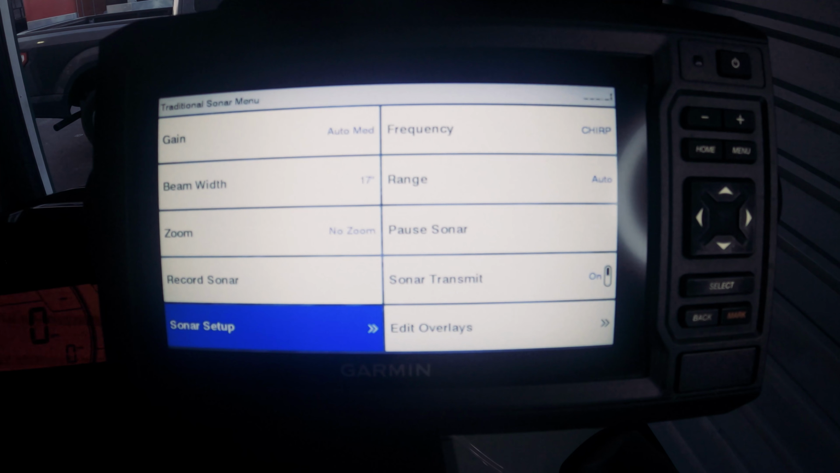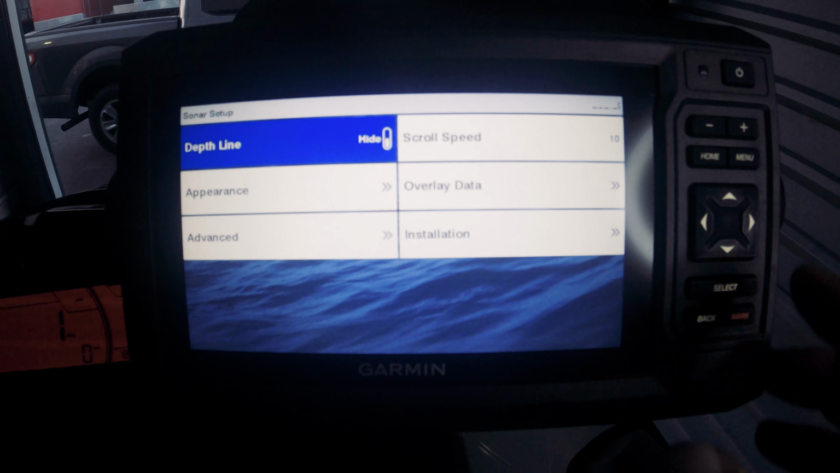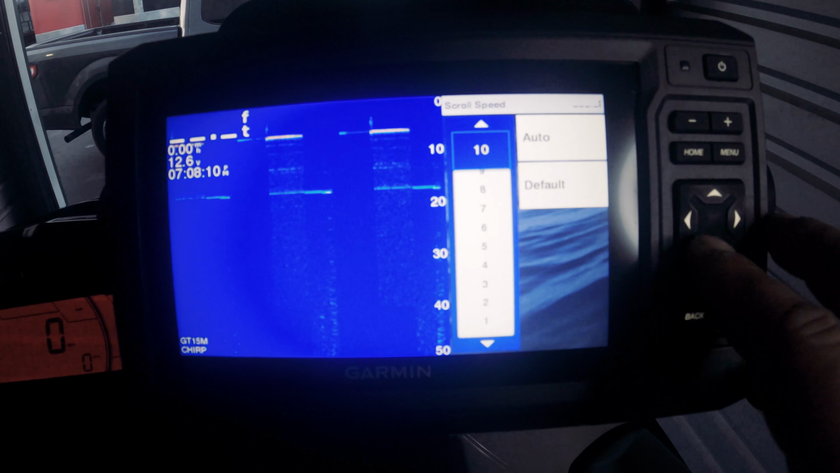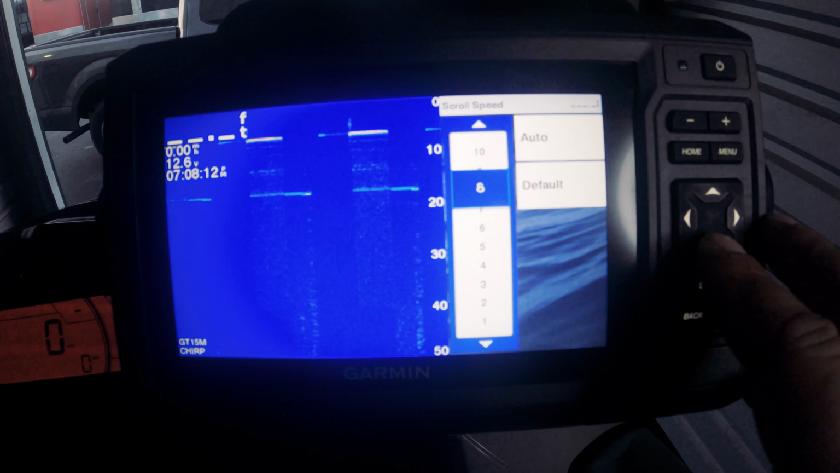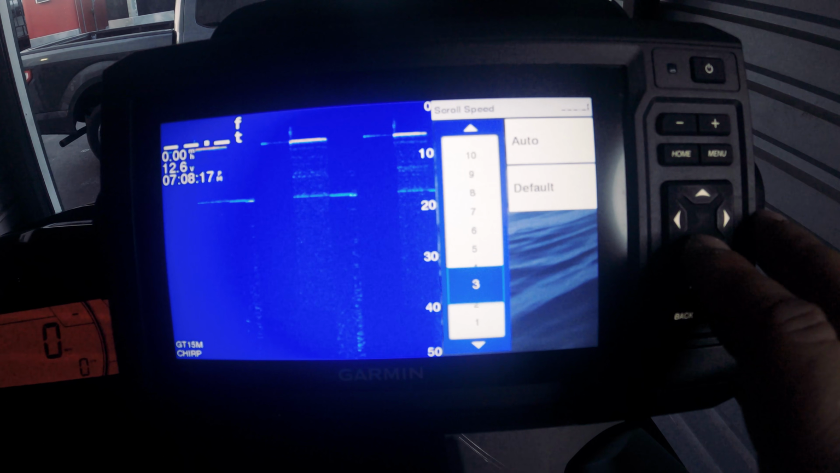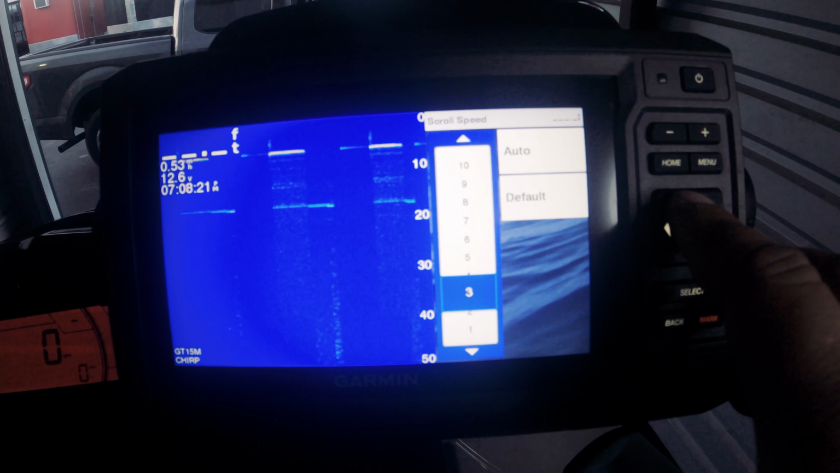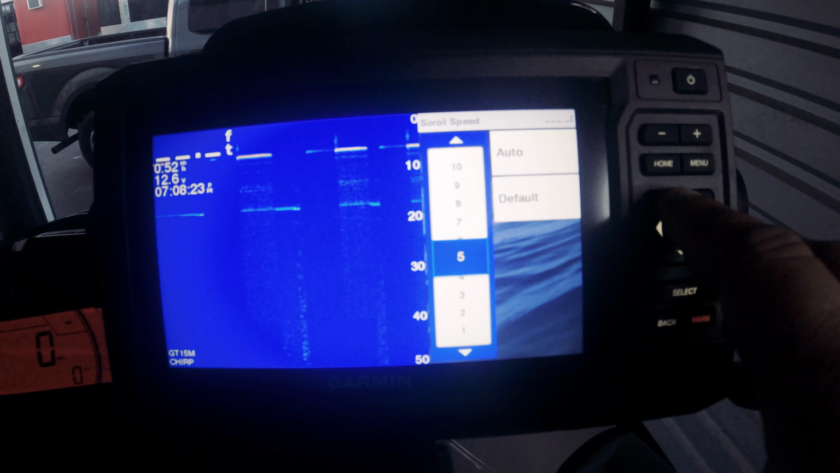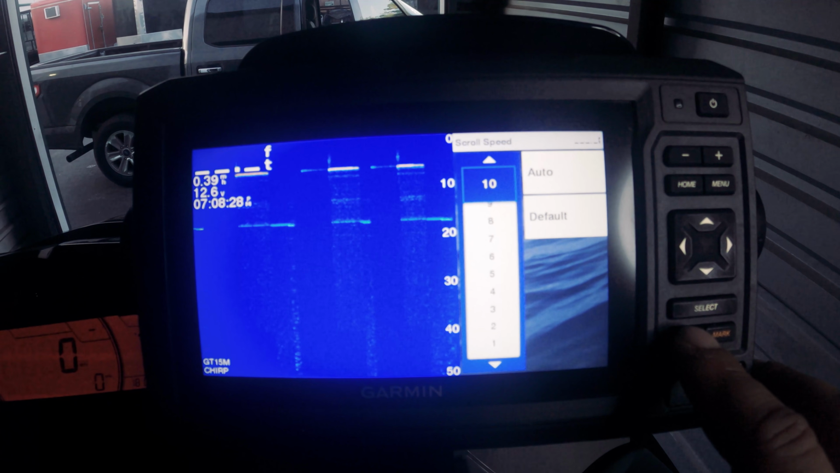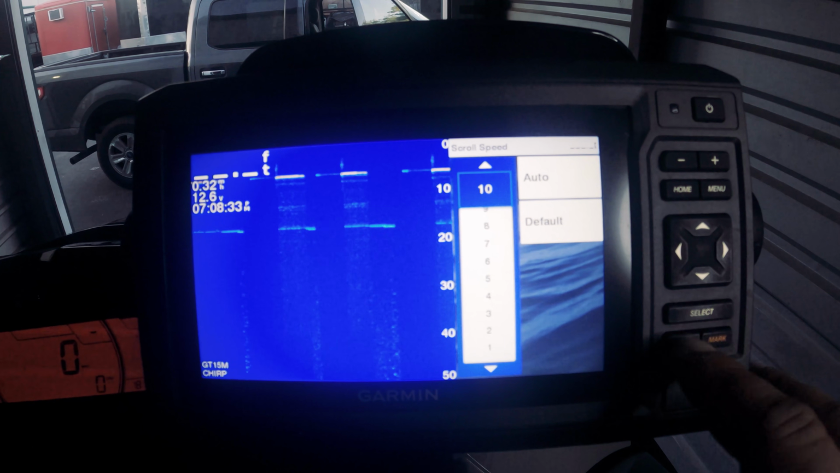And now we're going to go into Sonar Setup. Now you can just adjust your scroll speed any way you want. You can slow it down, or you can speed it up. See, as we go down, it's real slow. So if you want to zoom in on certain things, you can slow it down. I keep mine at 10 just because of the currents that we have over here. I drift over it, so I kind of want to have it in almost real-ish time.